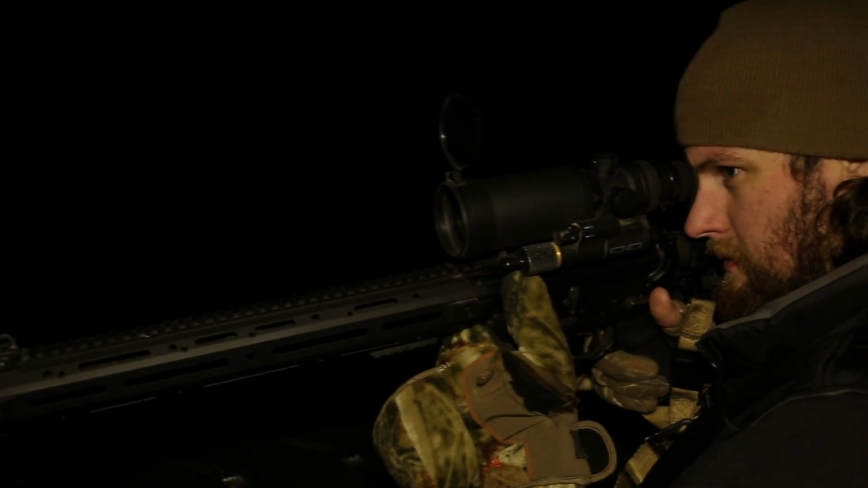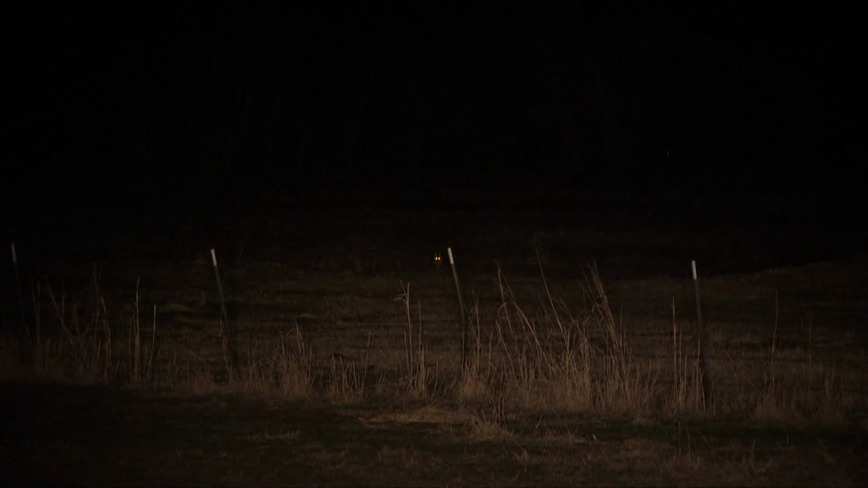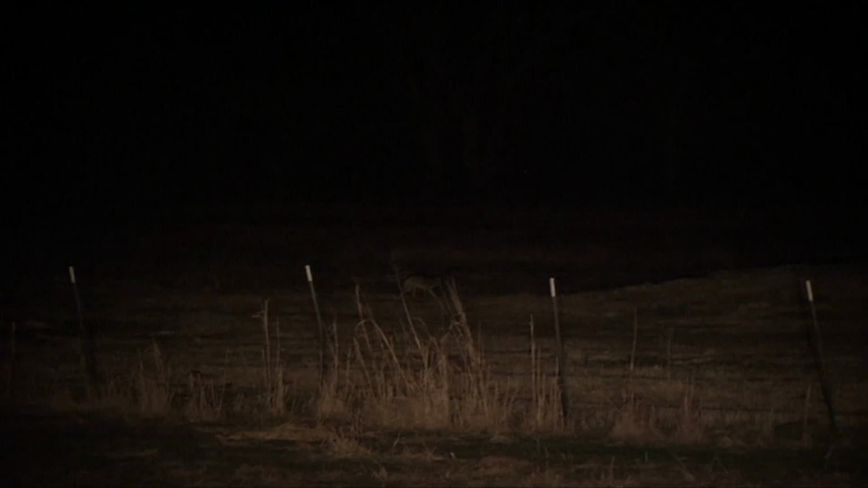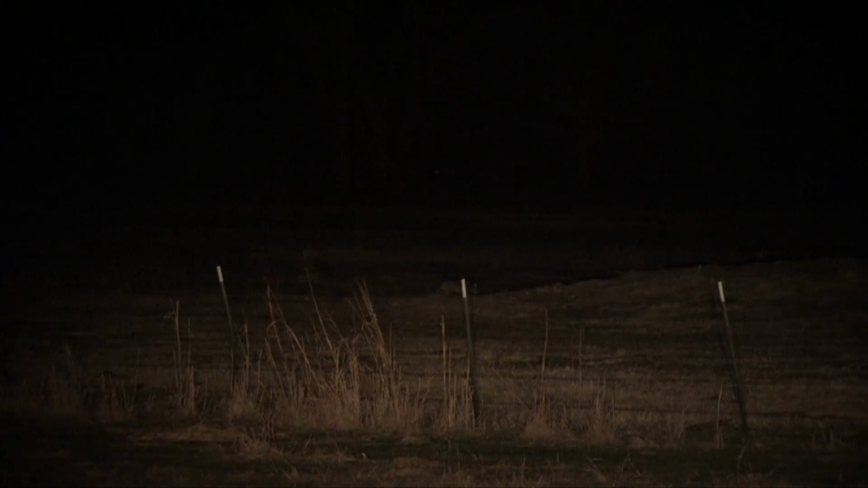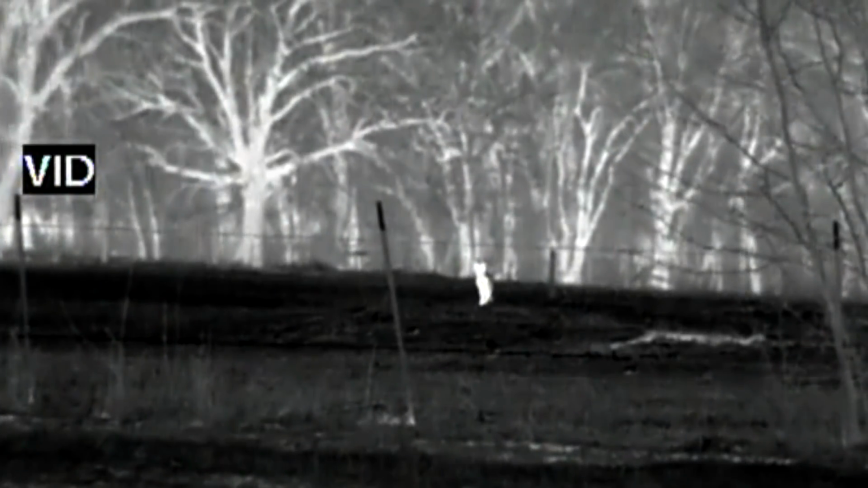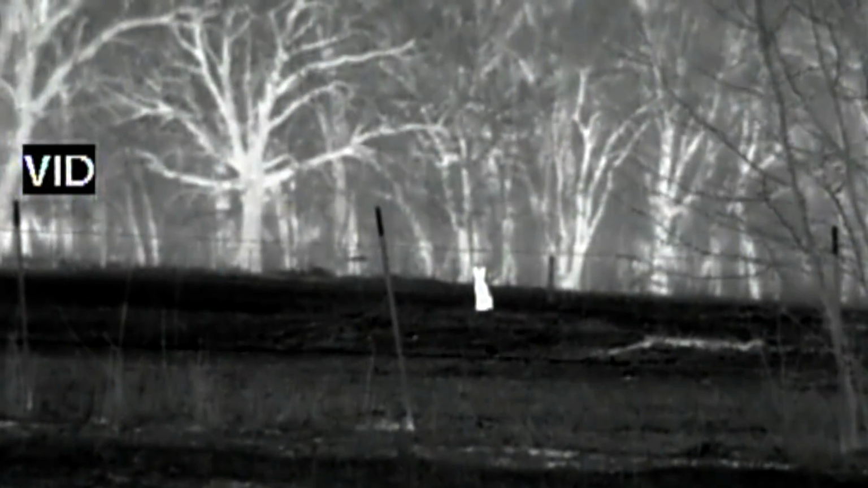At this point, with so many coyotes around, we just decided to pick one upwind and try to call him away from a free-range buffet of afterbirth and put the Johnny Stewart to the test. Looks like we got someone's attention.